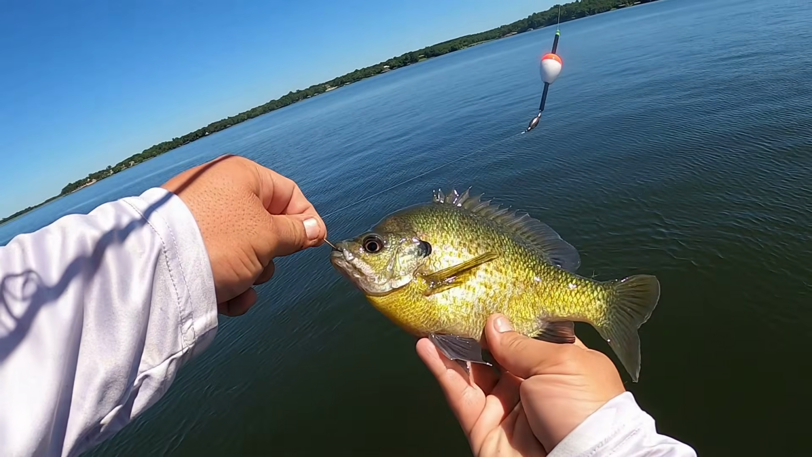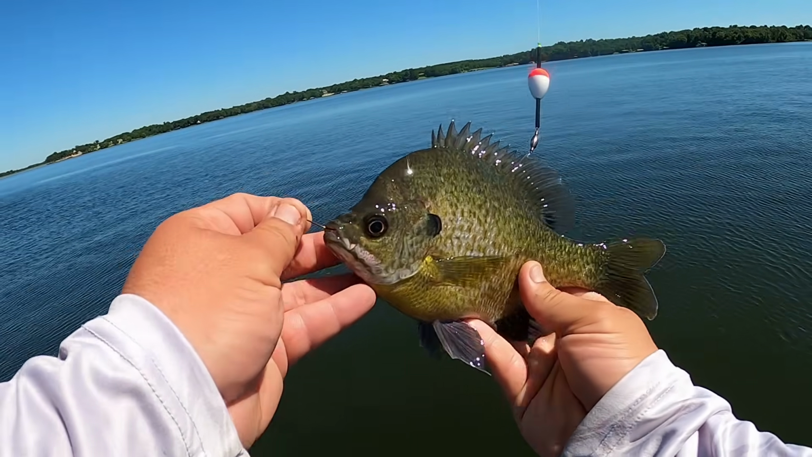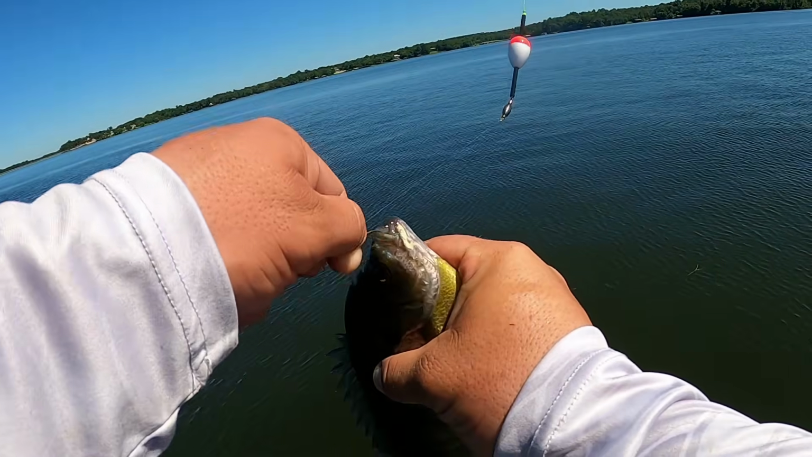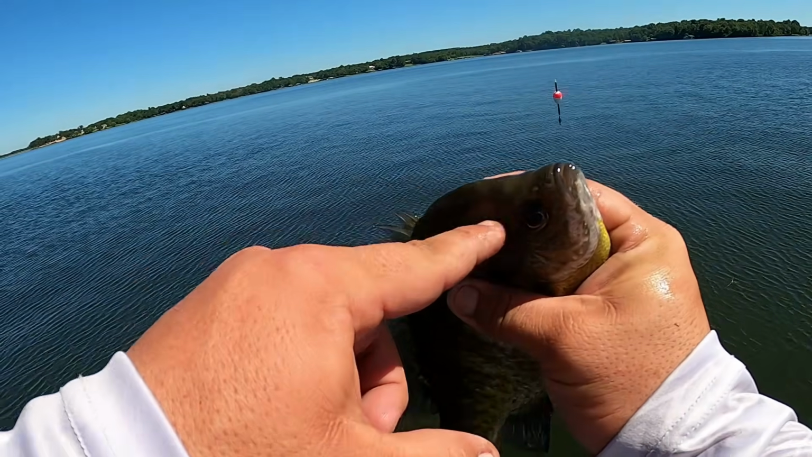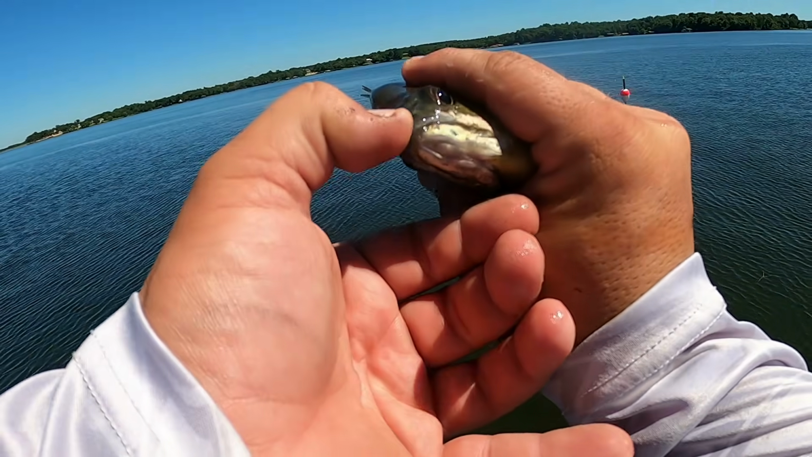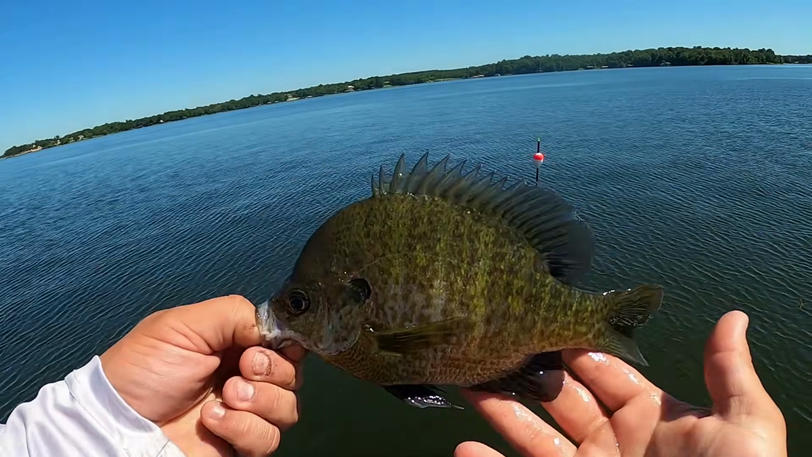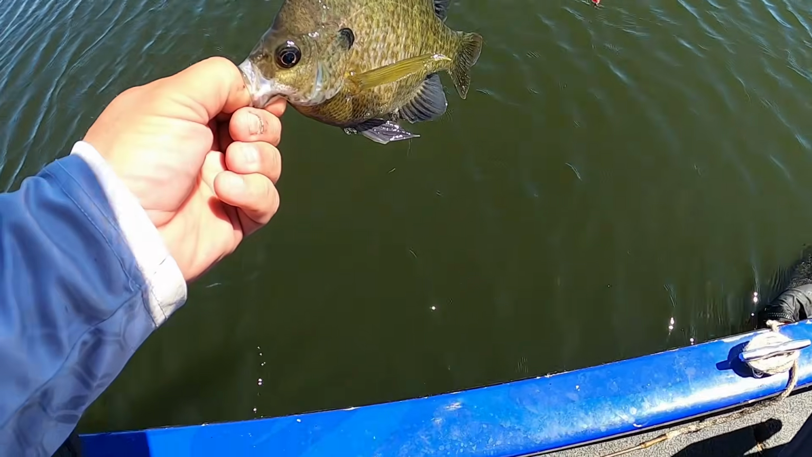This one, not as big. It looks like a little red ear. That is a red ear bluegill hybrid, it looks like. Look at that. It has the spots of a red ear, but look, no copper nose here. But it has the mouth and the head of a bluegill. It doesn't have a humpback. That's still a pretty fish. Wow. Let's click that.